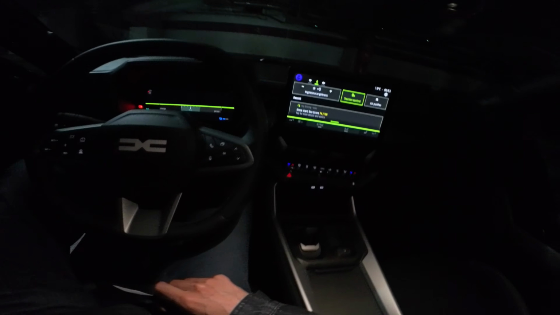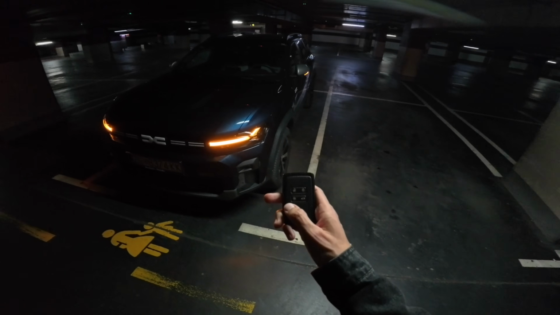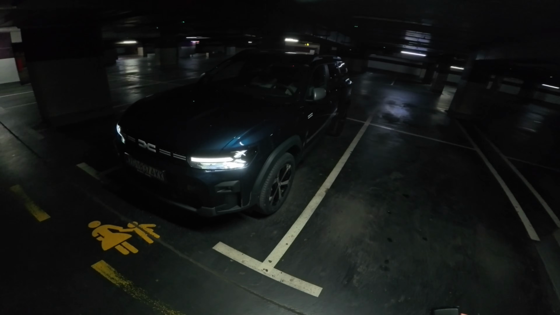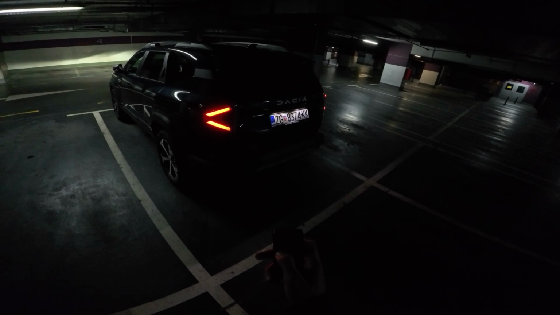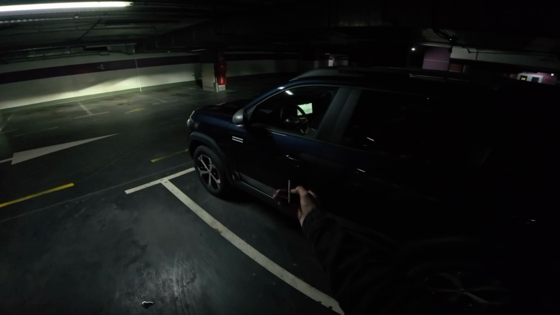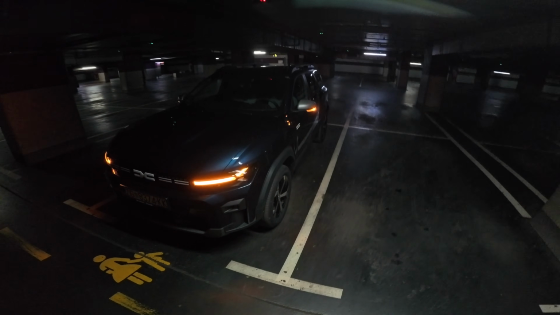That's it. And before we wrap it up, I will do just a little walk around so you can see this beautiful color. I've just exited the geofence zone, so the car just locks. Here are the headlights, nice and bright. Again, not sure why Dacia hasn't fitted the budget for the LED cold light long beam. It would be perfect then, but this is what you get. So that's that. When you enter the geofence zone, you can see the car unlocks and then locks.